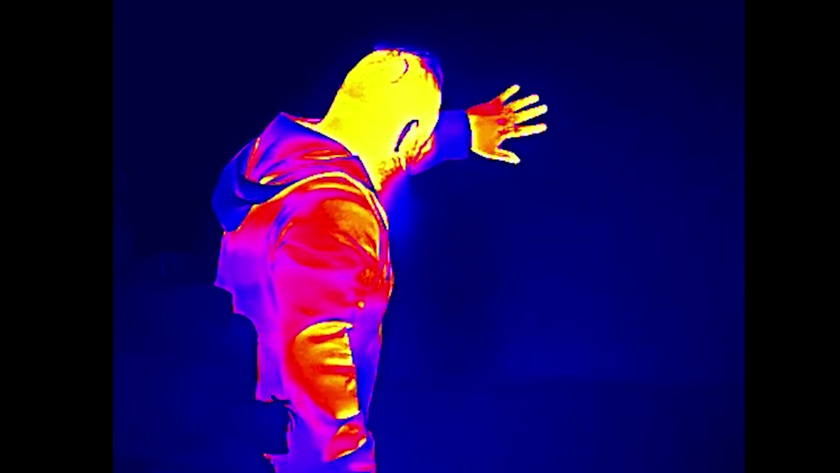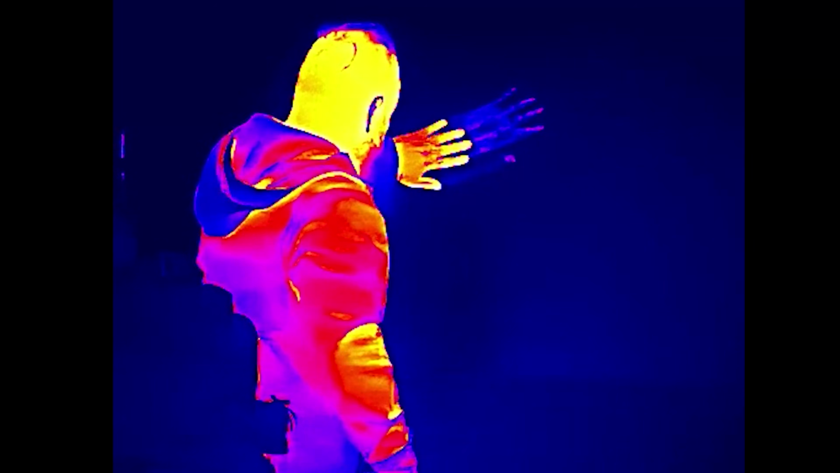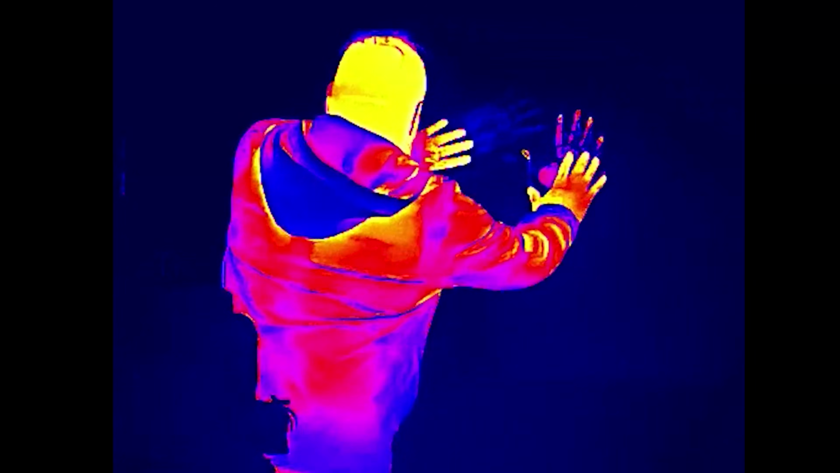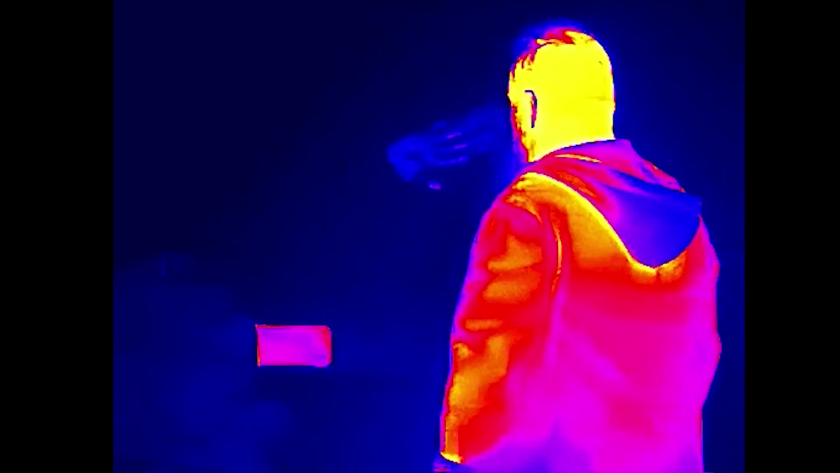For my indoor testing, I wanted to see how well it could differentiate temperatures that are more mild, and also if it could pick up faint heat signatures on walls. I'm currently about 30 feet away from the device, and it seems to pick up fine. While I'm noticeably the warmest object on screen, when I move off screen it actually enhances the heat that's still left behind. Now that's cool.